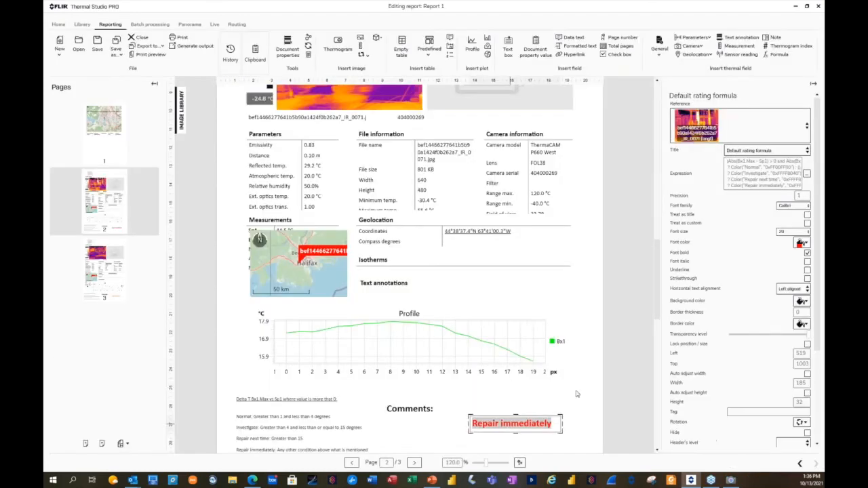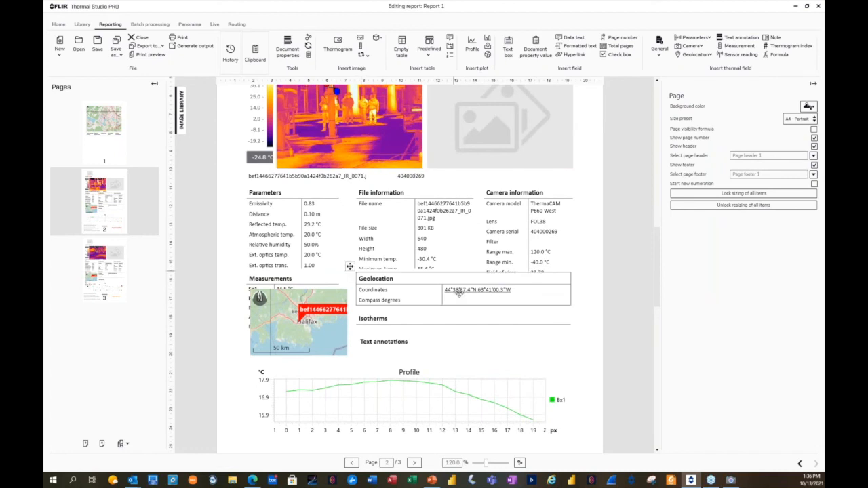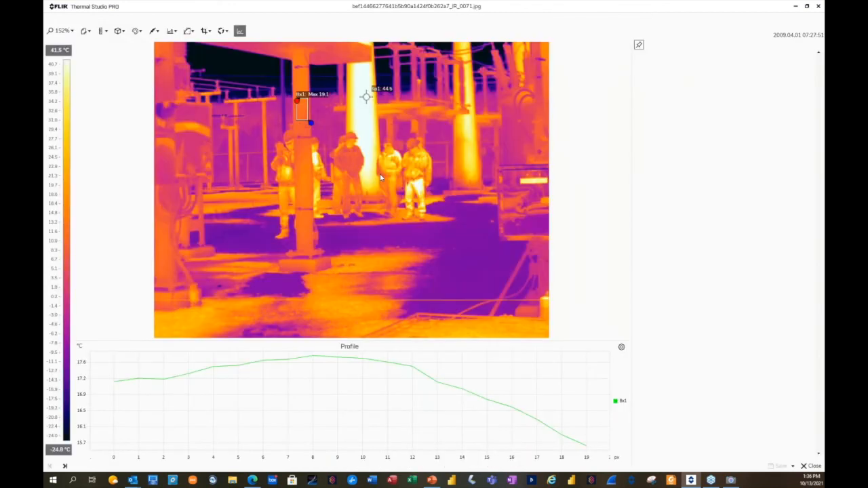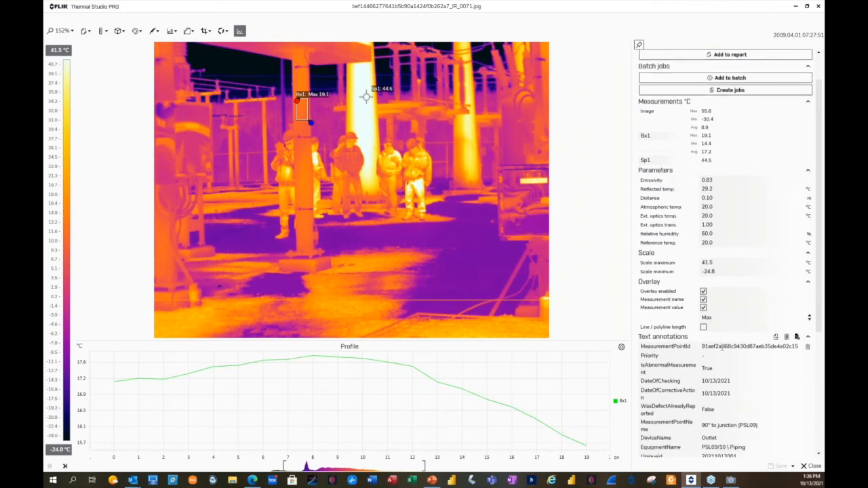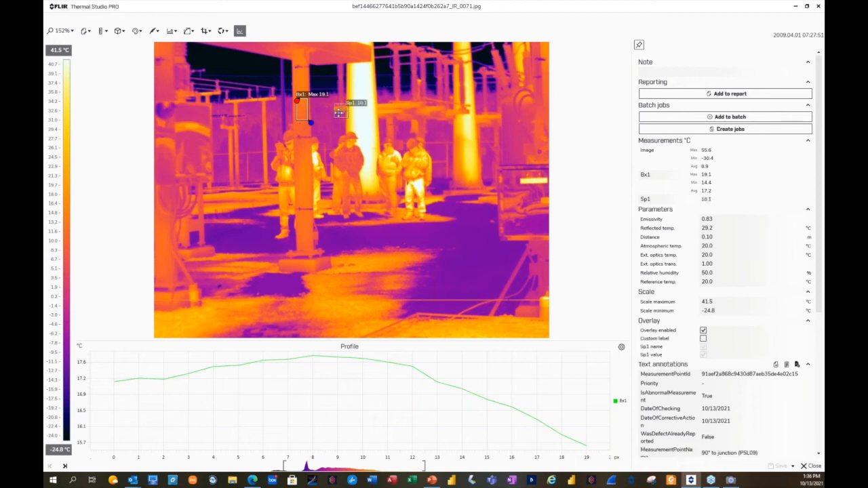Let me show you how that works. Right now, based on the conditions coming from this image, it's saying to repair immediately. I'm going to change it to make it normal, for example. Did I put a delta here? Okay, the delta is being shown in the formula. I'm going to put this spot in the same plane as the box, so now they should be normal and the message should automatically change.